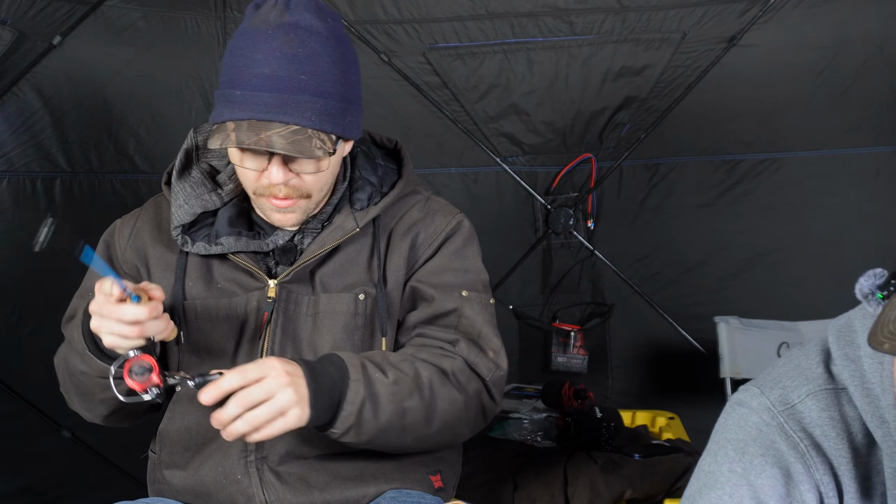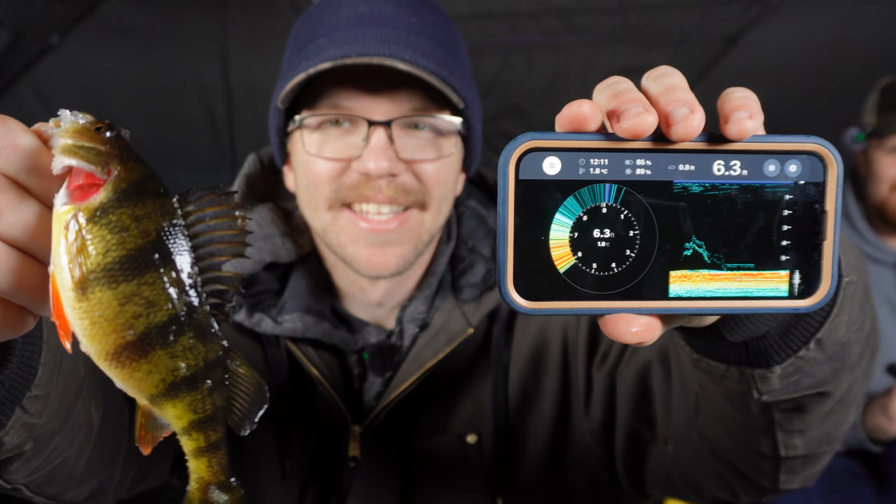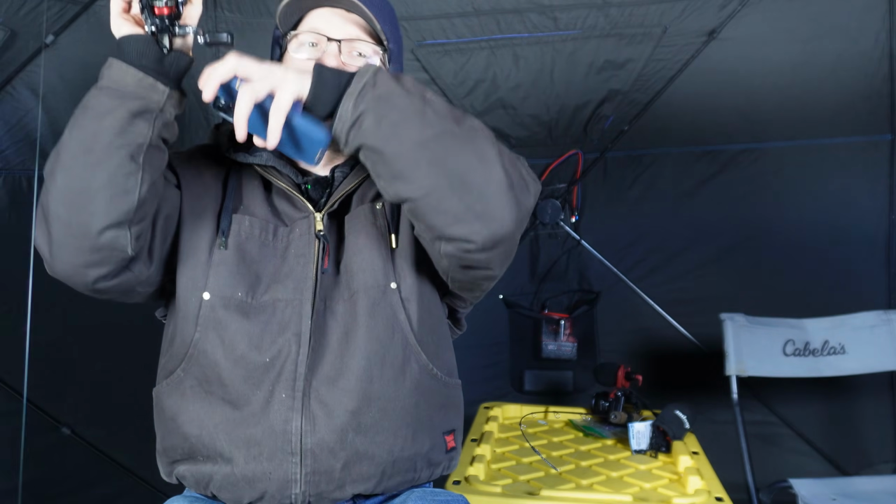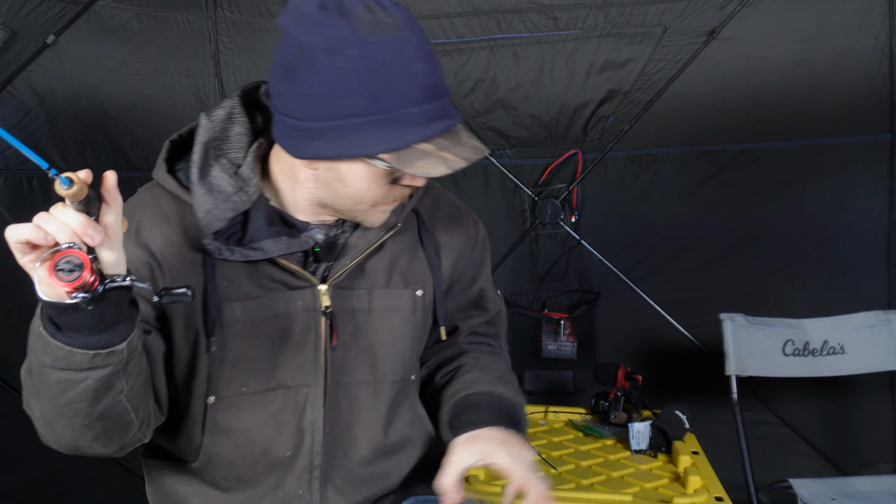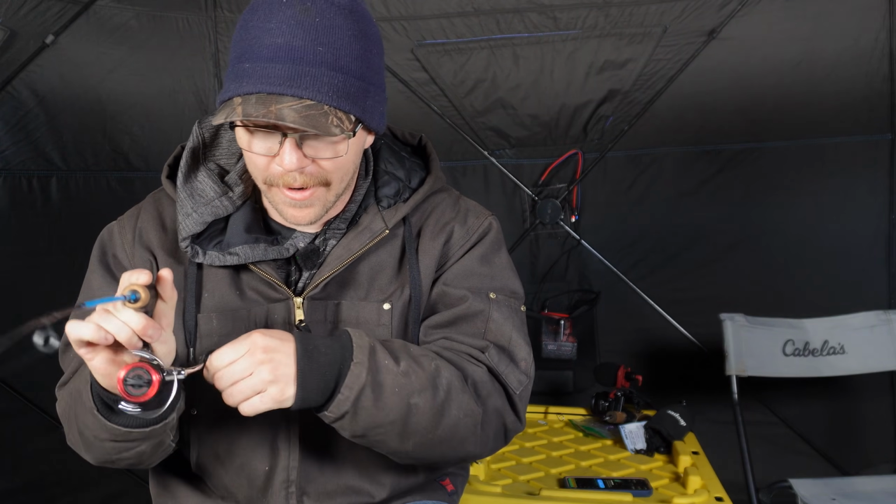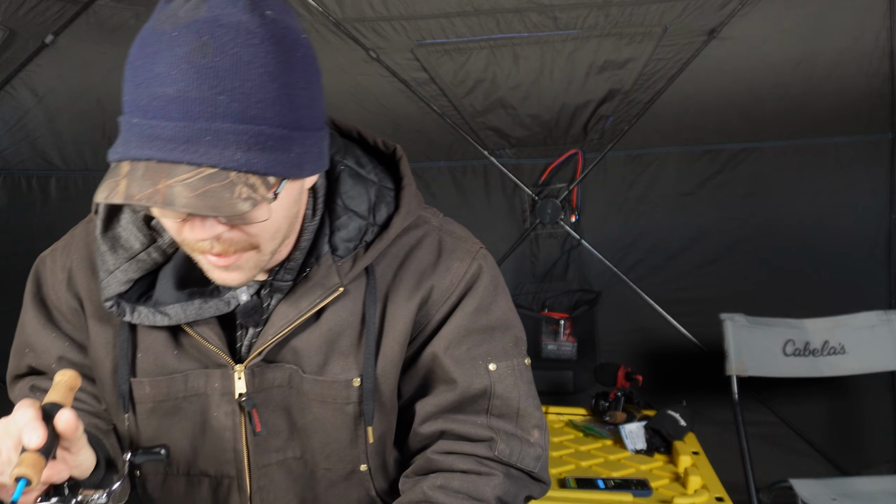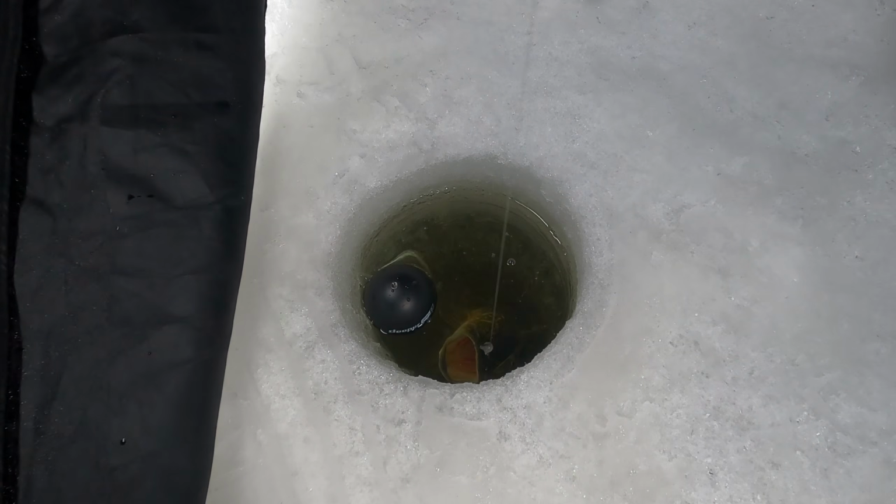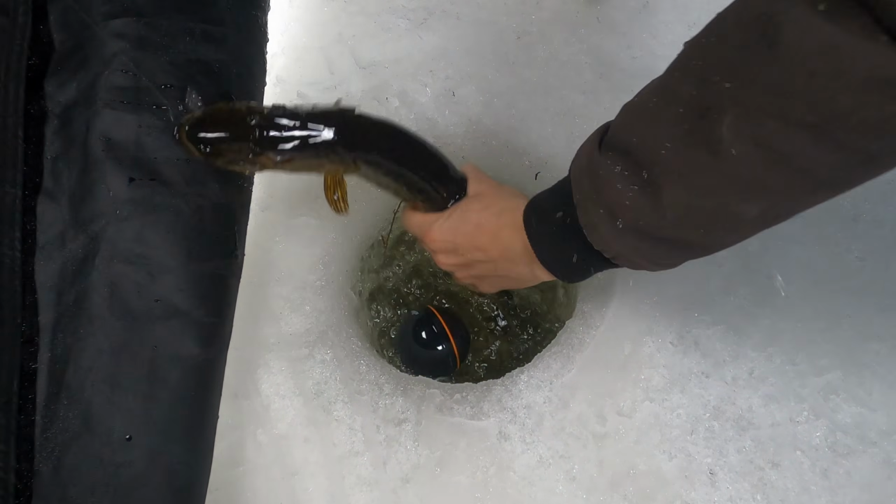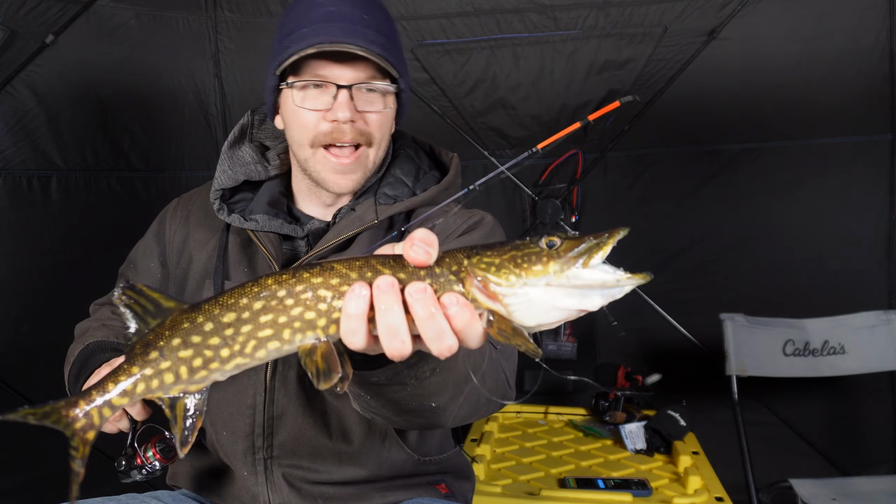There we go. Nice one. I think I just hooked into a pike. I believe. I have very, very light line and a light rod on here, but I was just recording with the deeper. Oh yeah. Must be a pike. I hope I have them hooked good. Yeah, it is a pike. There we go. Right on. Look at that.